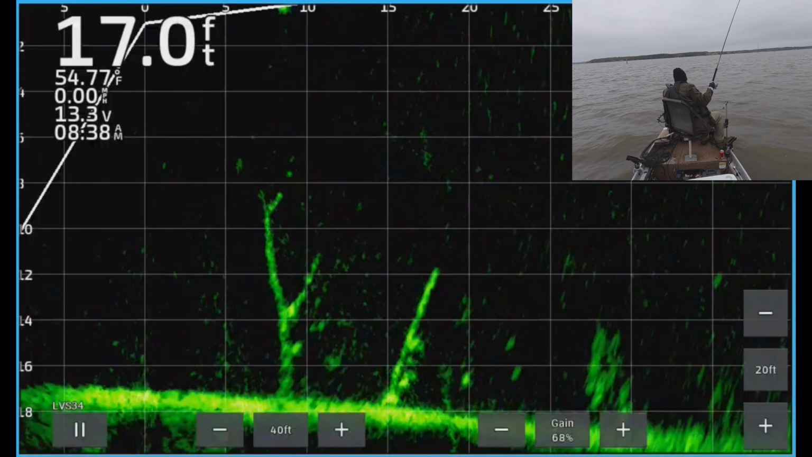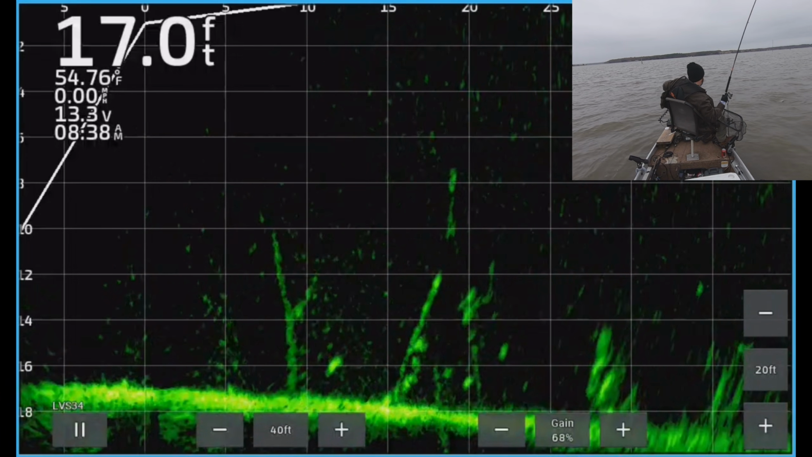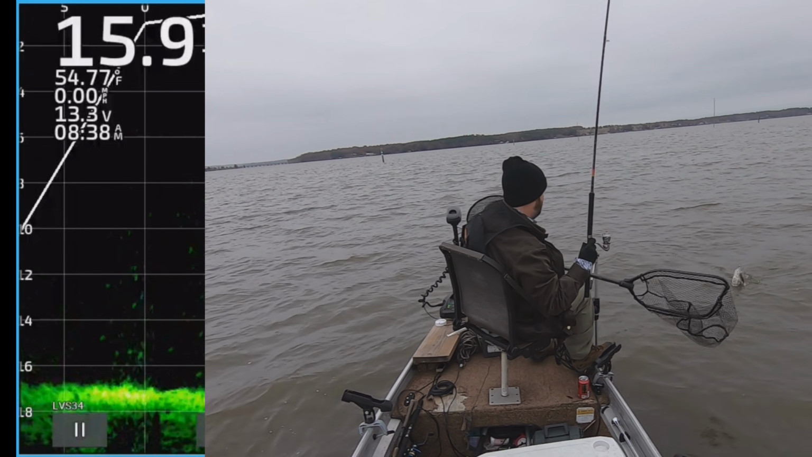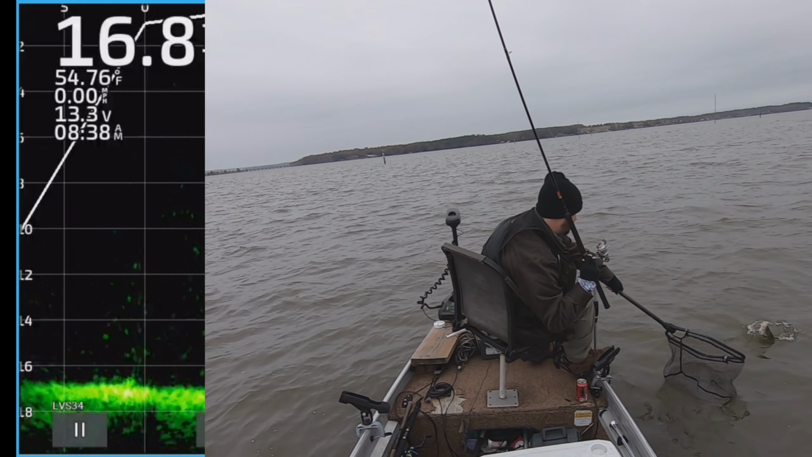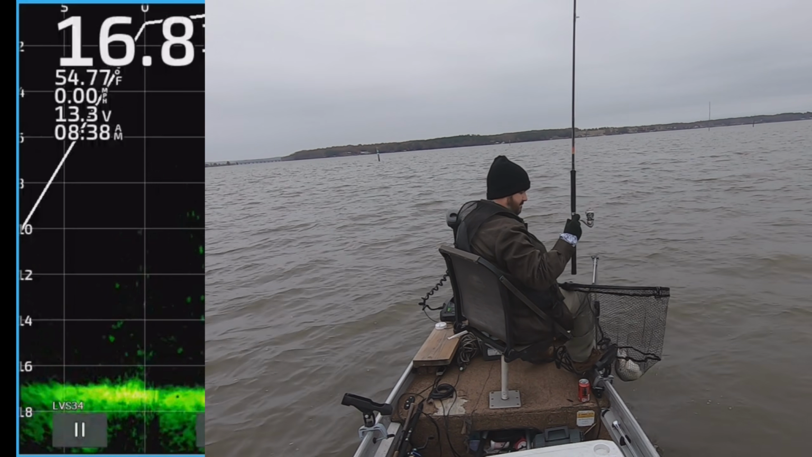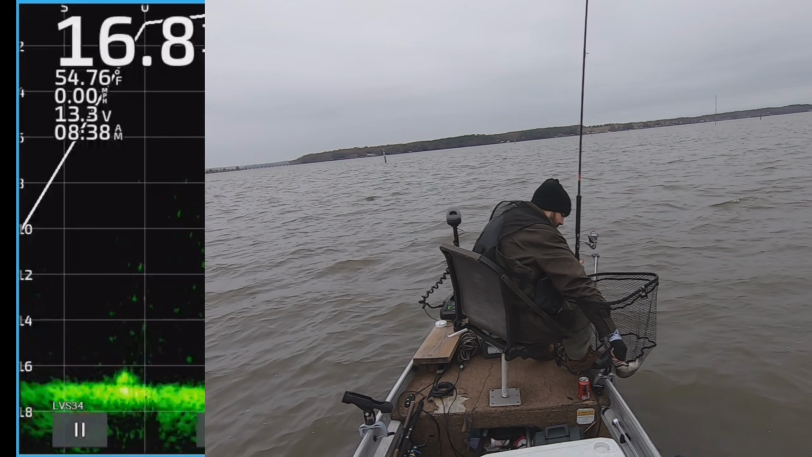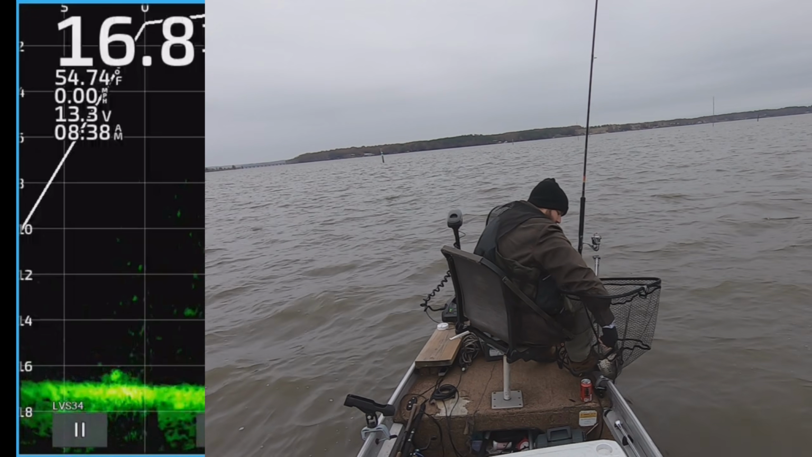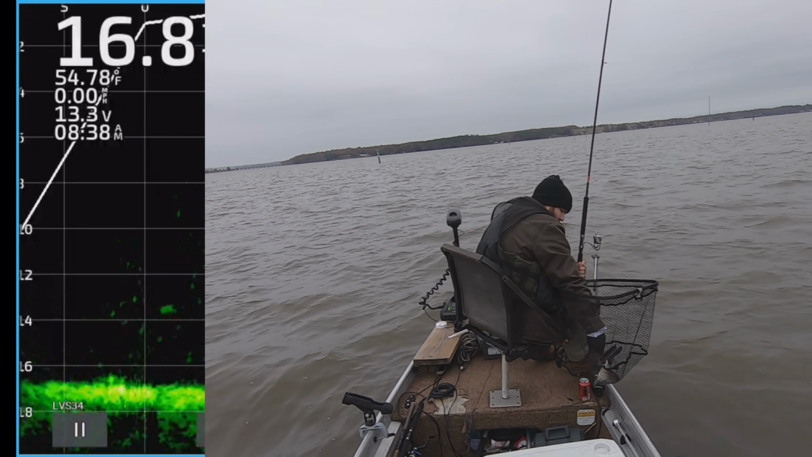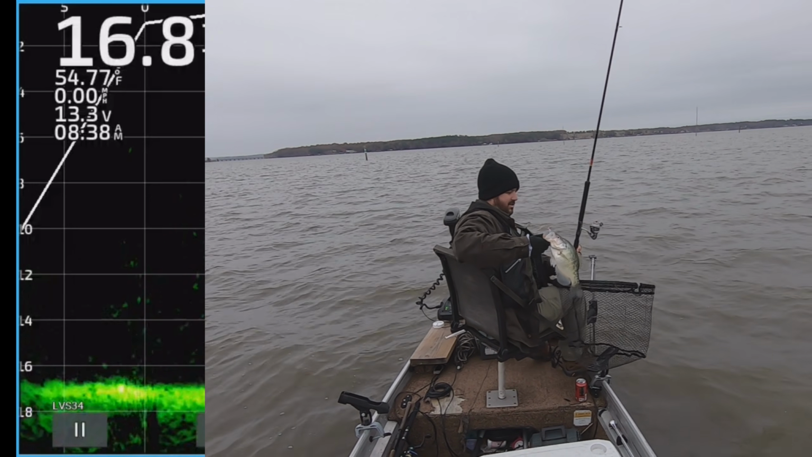All right, I know y'all want to see this fish, and I do too. All right, we've been trying to catch him for 10 minutes or longer. All right, he's a good one. That's a really good fish. Woo. Oh, come on now. Oh, that's a good fish. Good fish.